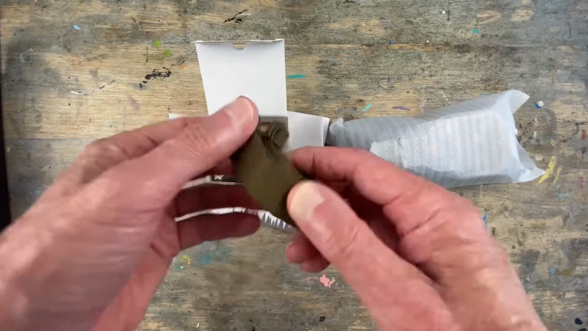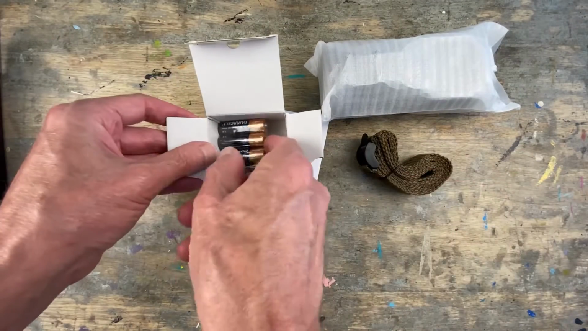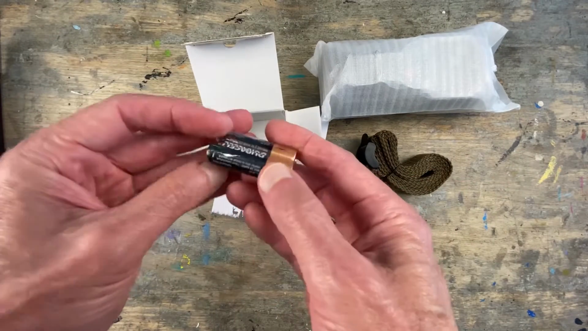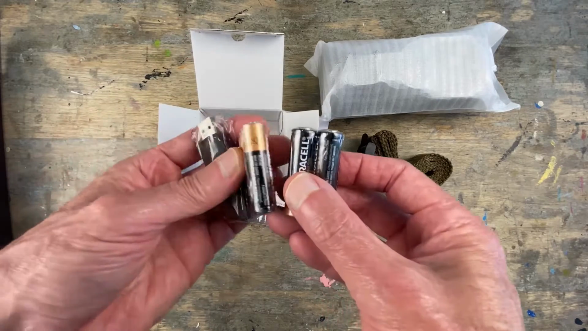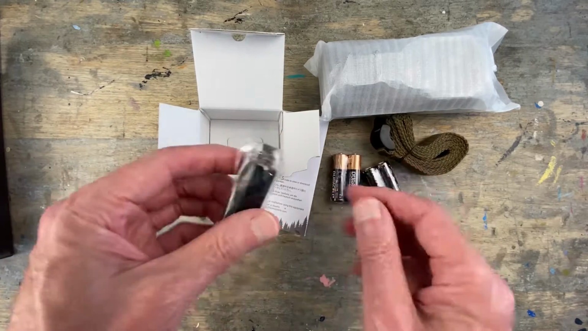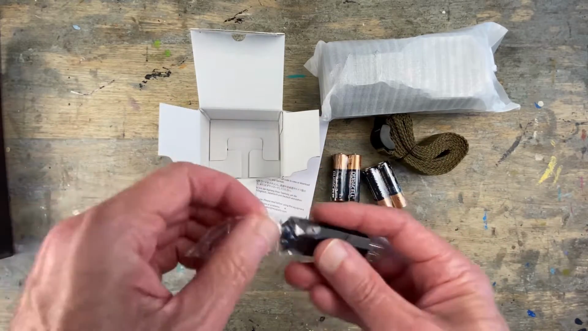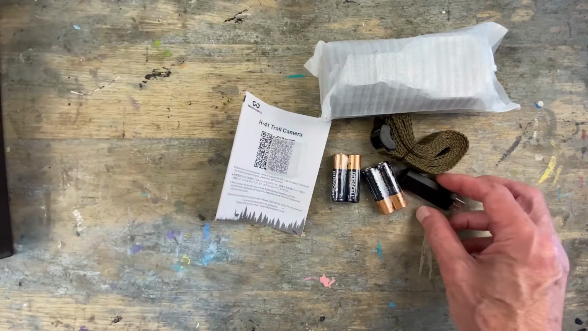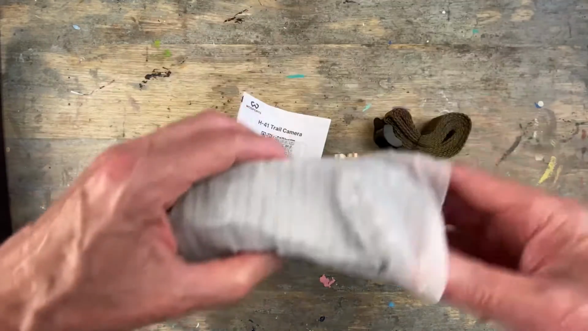Got a nice strap. And this is nice, they even give us the AA batteries, in Duracells. And the card reader. So very nice. So we'll get these batteries in it. Let's take a look at the camera itself.